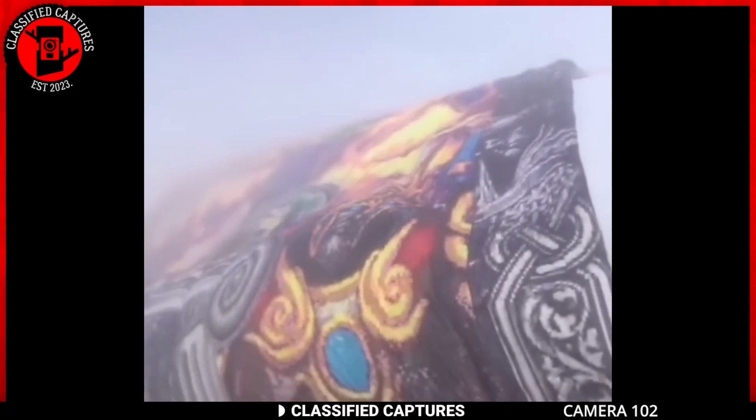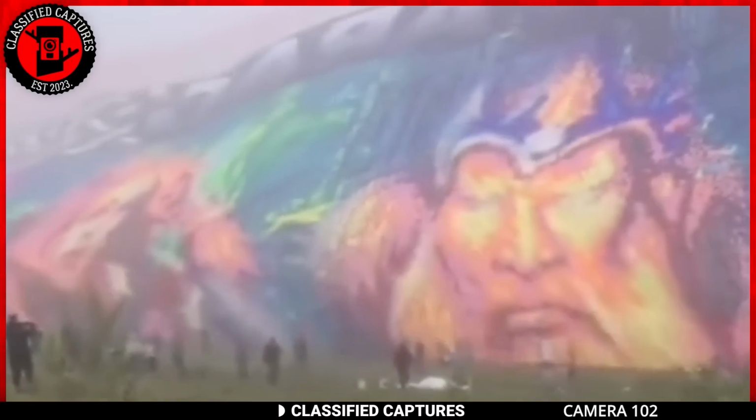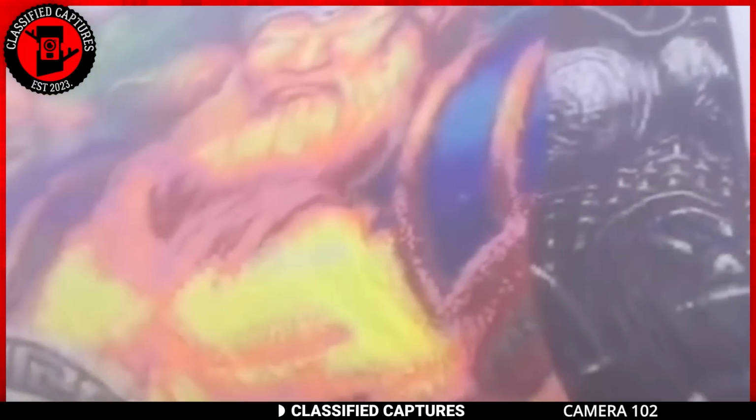The image on the rug appears to be intricately designed, possibly depicting a deity or a mythical figure, which suggests it might be part of a religious or cultural ceremony. The way it moves, almost as if it has a life of its own, adds to the spectacle and mystery.